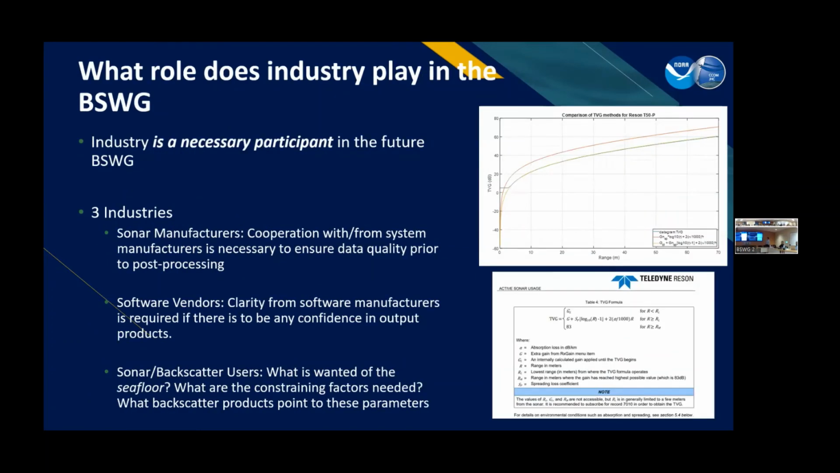In terms of what role industry plays, it's kind of funny that I came after the presentation from Rezon on normalized backscatter calibration, but I think industry is going to be a really important partner in this moving forward. I think about it in terms of three different industries. First, we have the sonar manufacturers, and we're really going to need to make sure we have cooperation with them in terms of understanding how to appropriately calibrate their systems and to appropriately correct for them as we move into backscatter processing.